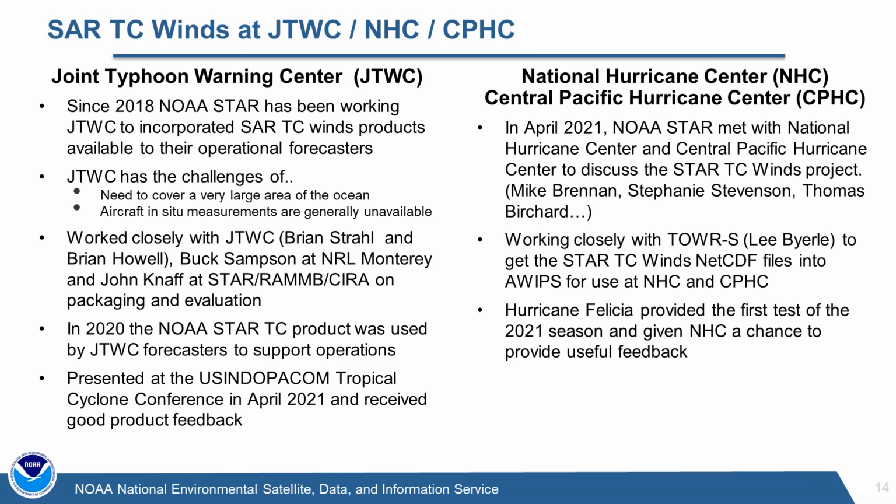So, we didn't do this in isolation. We knew what the SAR was capable of. We needed to sort of sell it to the community, for lack of a better term. We needed to get forecasters interested. And one of the groups that was willing to work with us early on and provided us some great feedback has been the Joint Typhoon Warning Center.